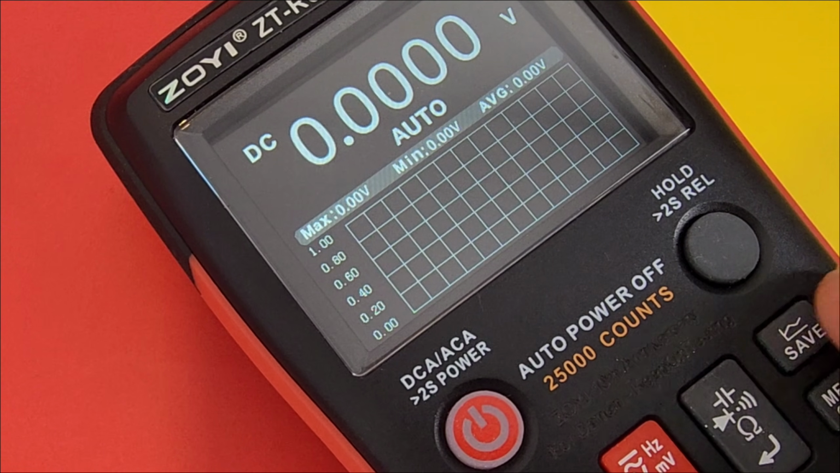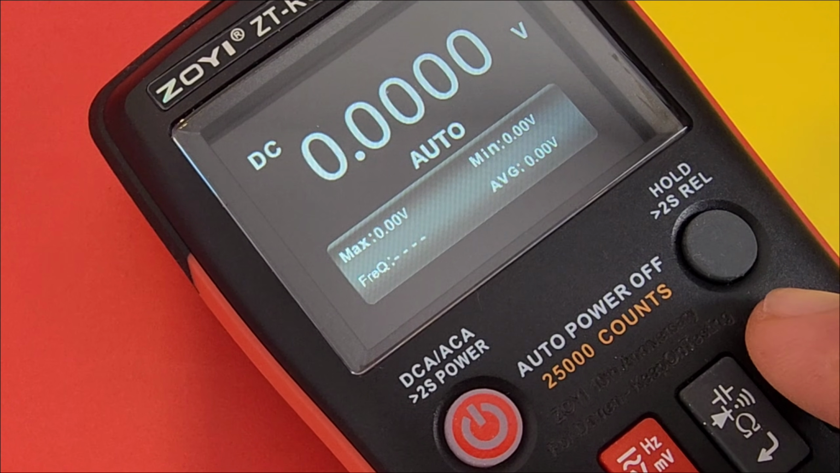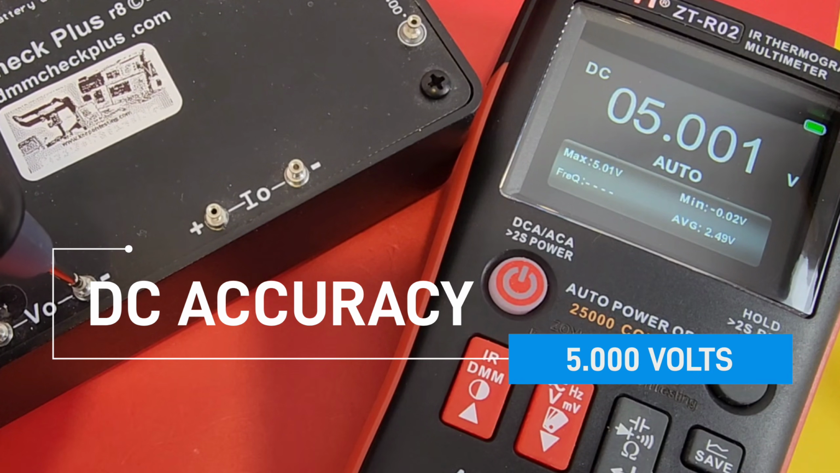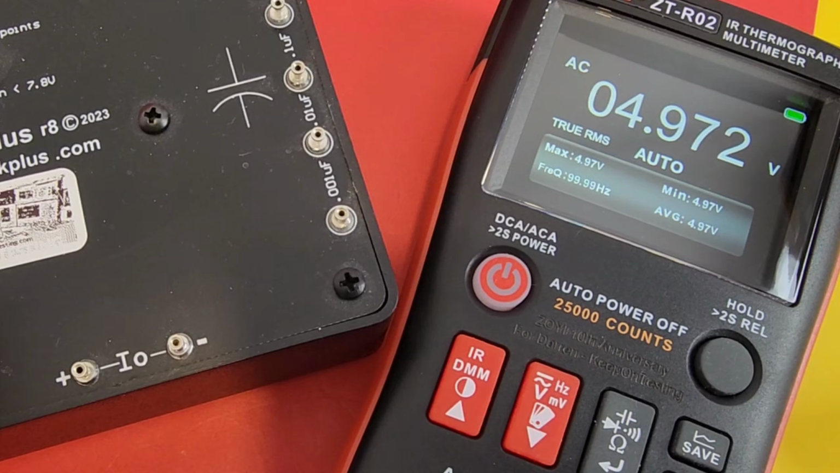Another cool one as well is that graphing feature over here. So we can actually graph and save that data to the computer. Very, very cool. DC accuracy, 5.00 volts. Perfect. AC accuracy should be looking around 4.99 volts, 4.97.